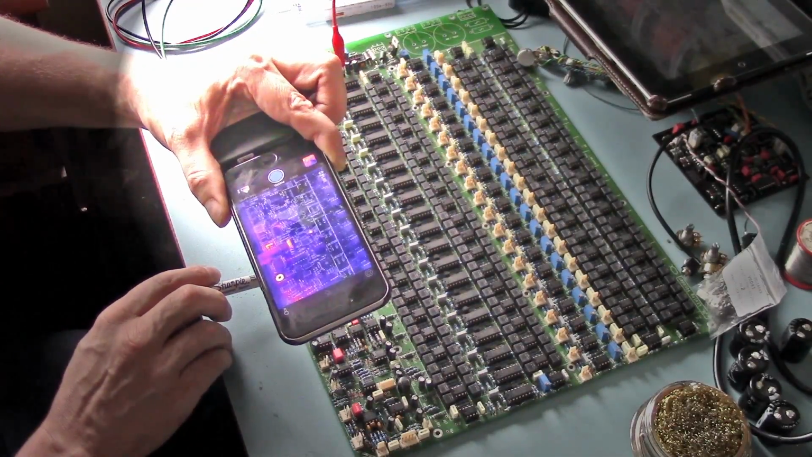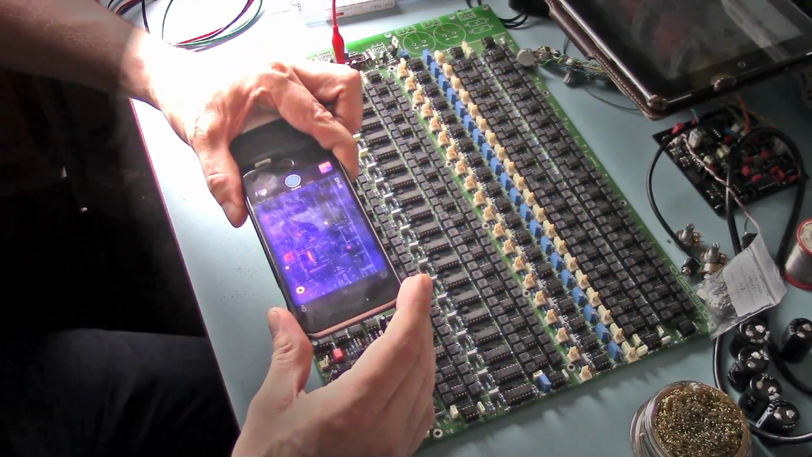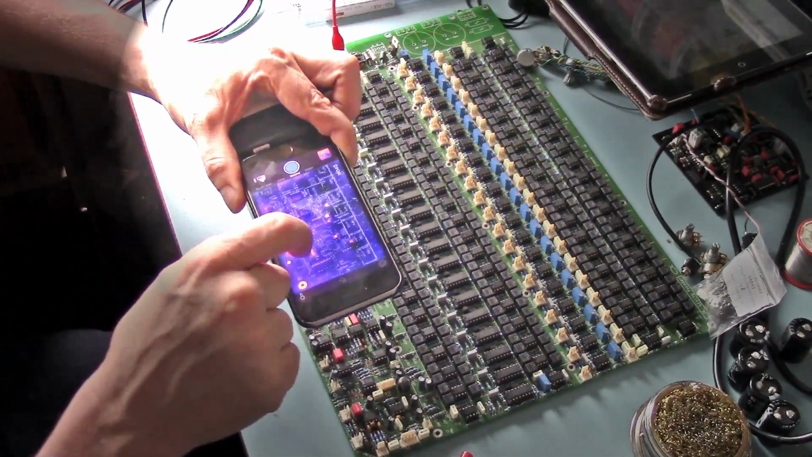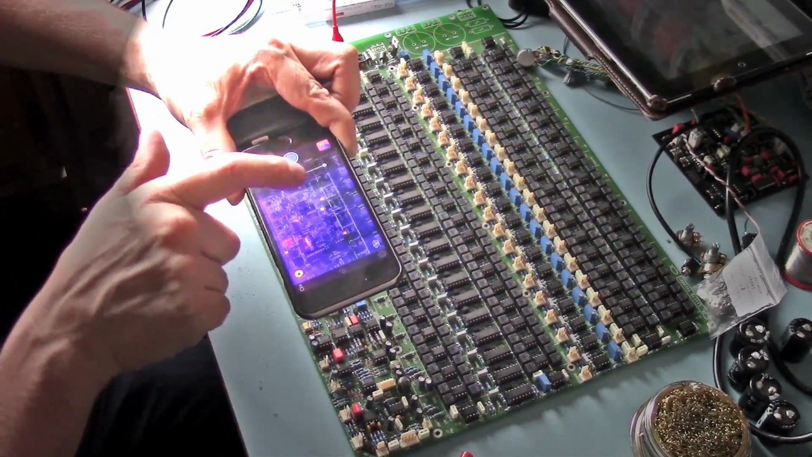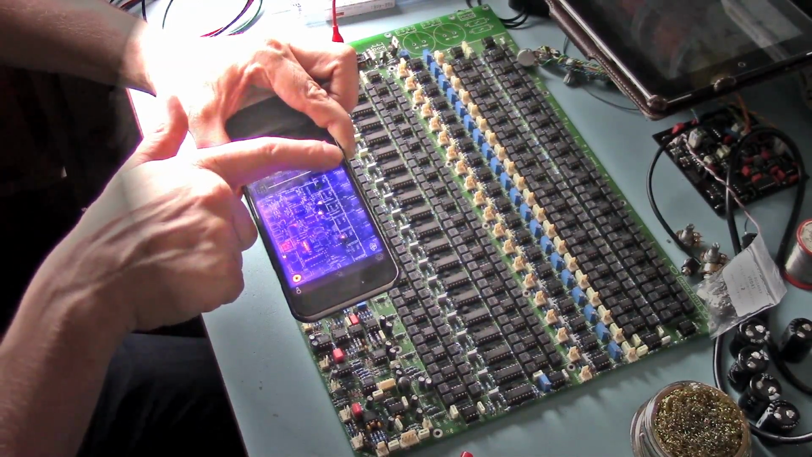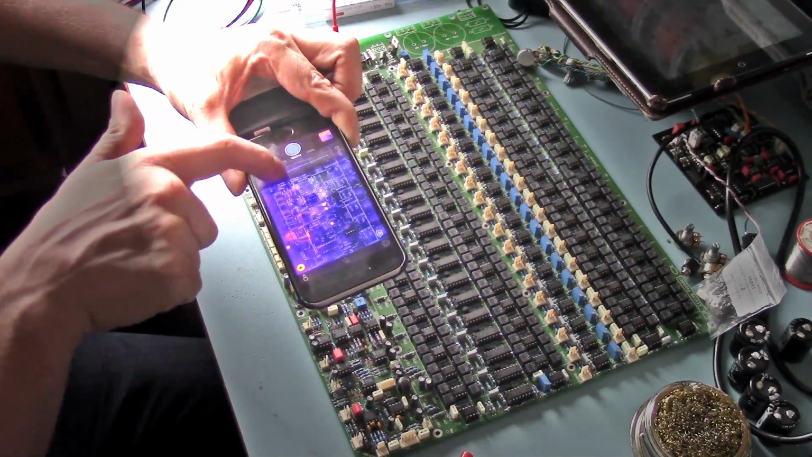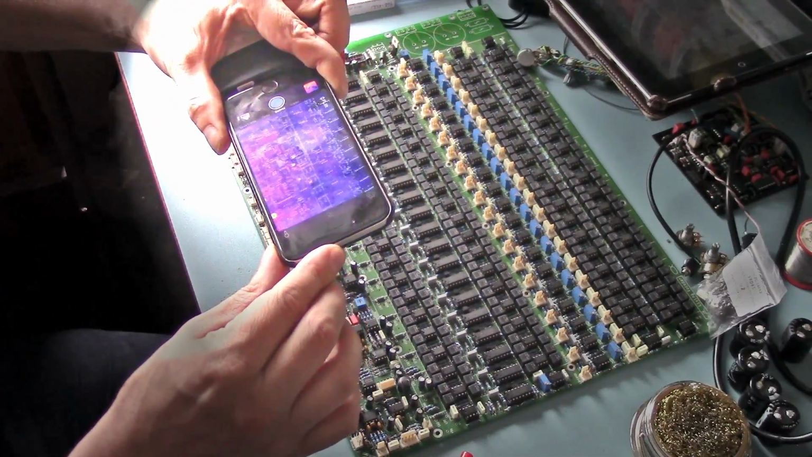You can see the voltage regulator here. Now this is pretty much on the ball. I don't know if you can see on this, but there's a gap there. Now what you can do here, you can calibrate. You can double tap and you can actually move the real image and the thermal image. Now that's as close as I can get it, so I'm too close to the board, but